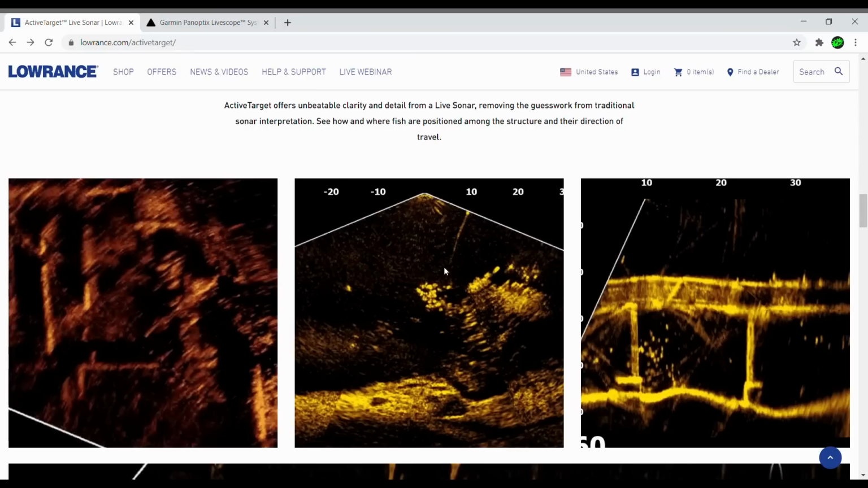We have a down view, which you can see the boulder pretty clearly here. Some bait fish off of it, and maybe some predator fish over here to the right. This is kind of what I'm more expecting to see all the time, not the fishtails and that kind of thing. So don't get me wrong, I think we're going to get some really high quality details with ActiveTarget, but I don't think it's going to be, hey, you're going to be able to see the fins on the fish.